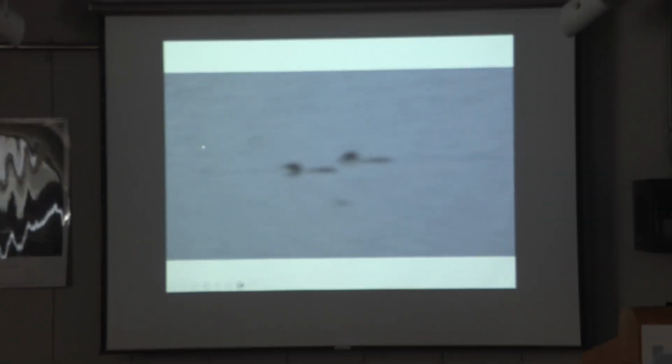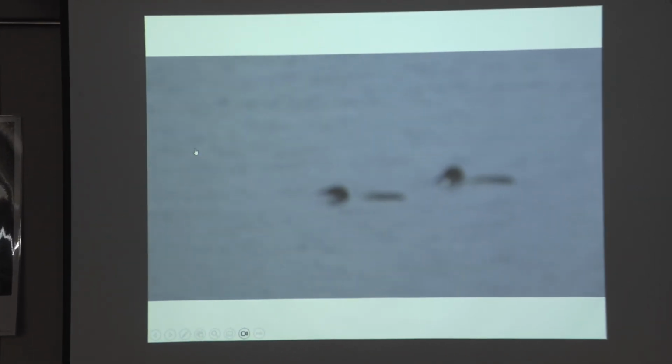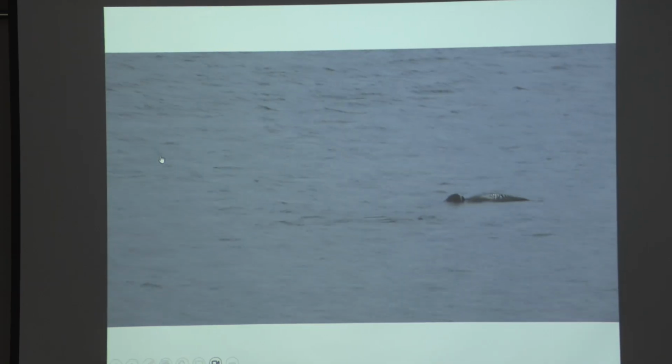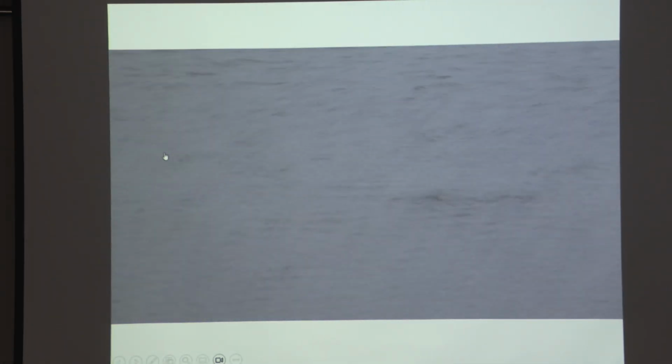This is another one of our sightings, and notice that second bird. I apologize, I couldn't keep it in focus. Everybody knows that bird? The loon, that's an American loon, yeah. They come and visit us at Goose Pond and Upper Goose Pond every year.